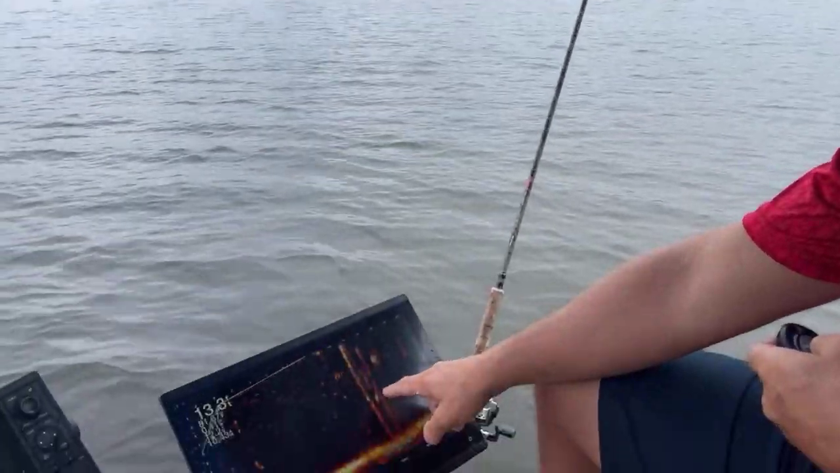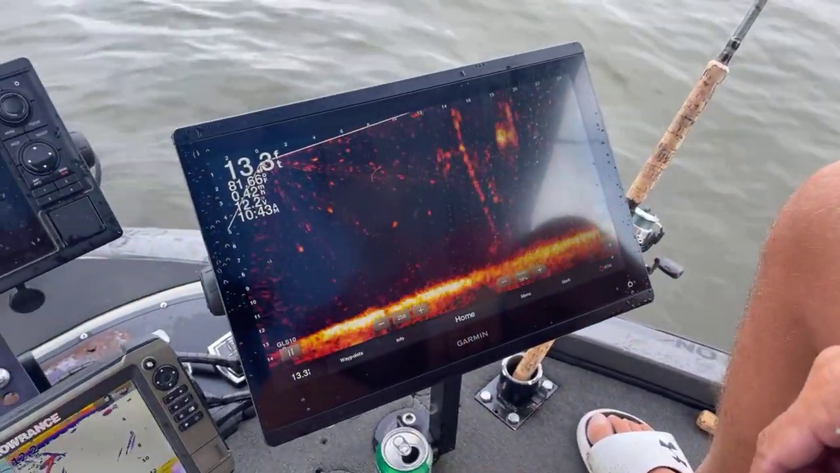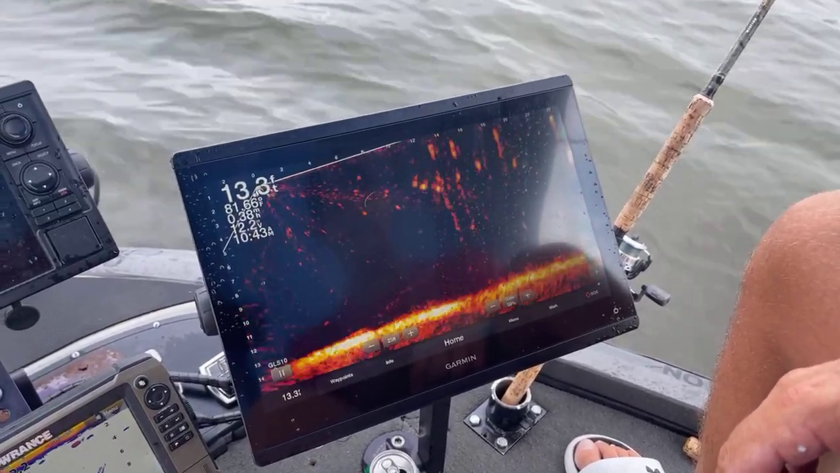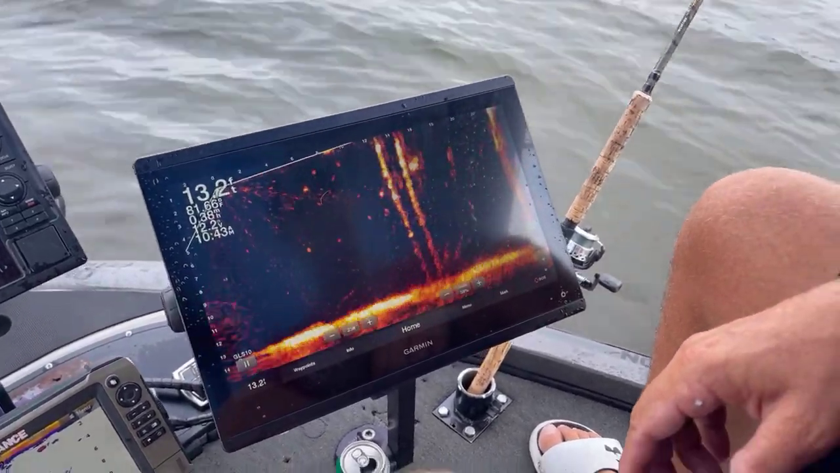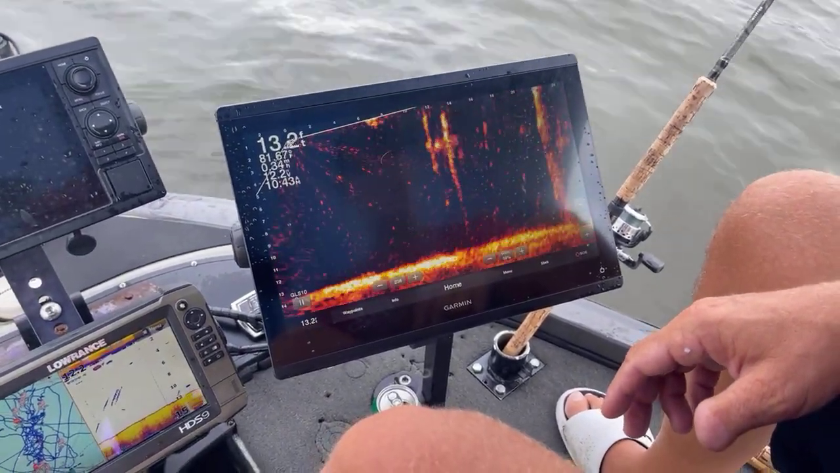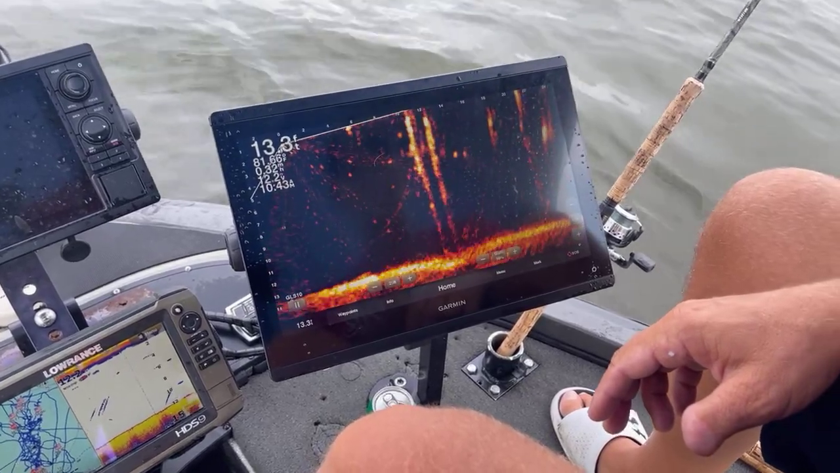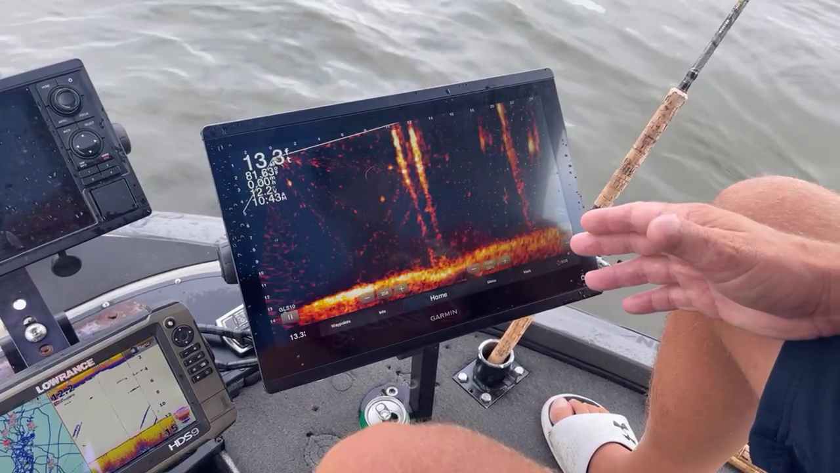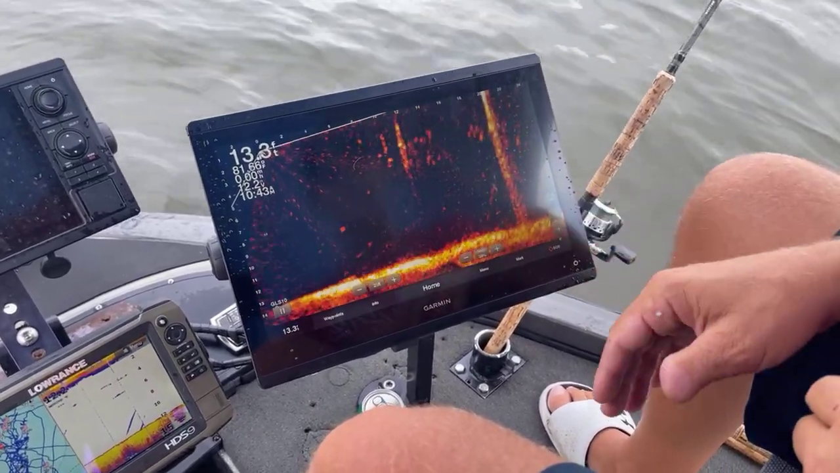We got one sitting right in between two stumps right here. I'm trying to get set up to where I ain't running over him before I pitch. That's one thing that I do. I try not to make a pitch or try to get my jig in the water unless it is the right scenario. That way you don't take a chance of spooking the fish.